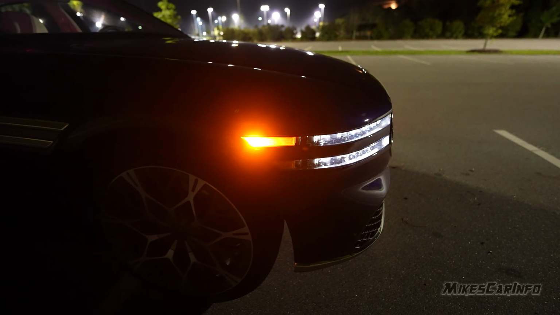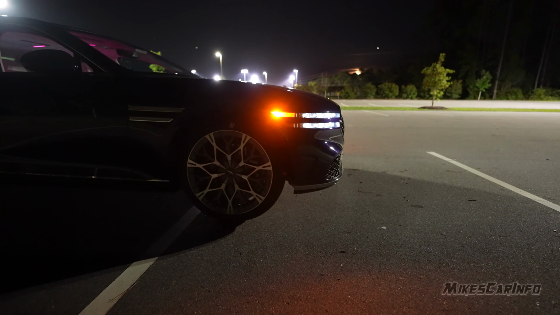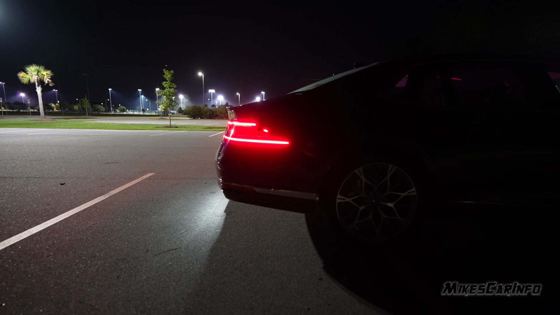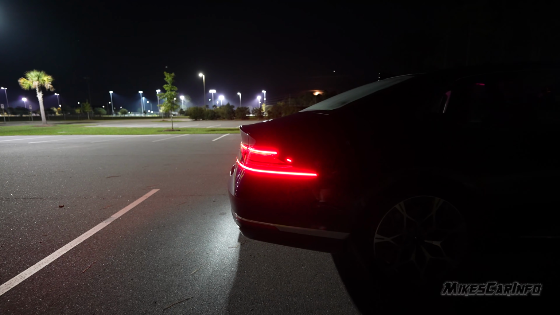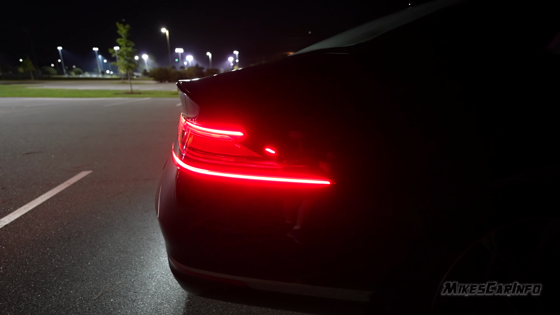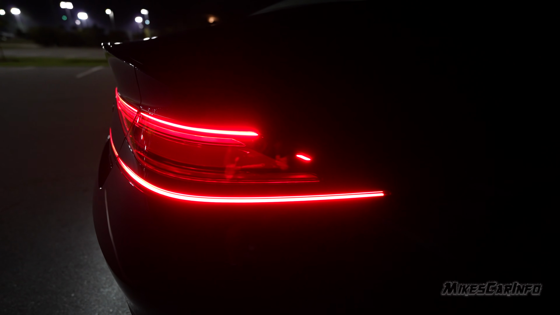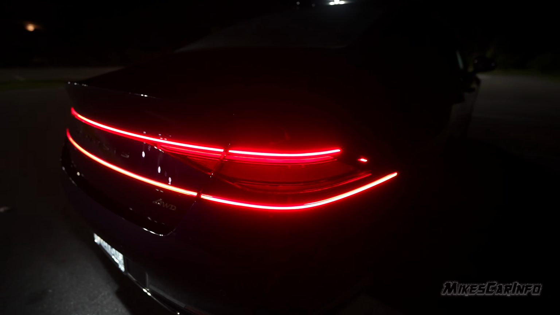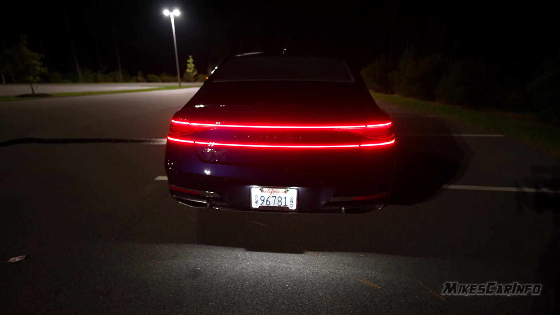And then you have an amber side marker that's illuminated here in the front. The tail lights are now illuminated, and they wrap around to the side of the vehicle, so they kind of serve as a side marker, and really nice bright red LED lights. Fantastic looking. You see they wrap around the side and here into the back.